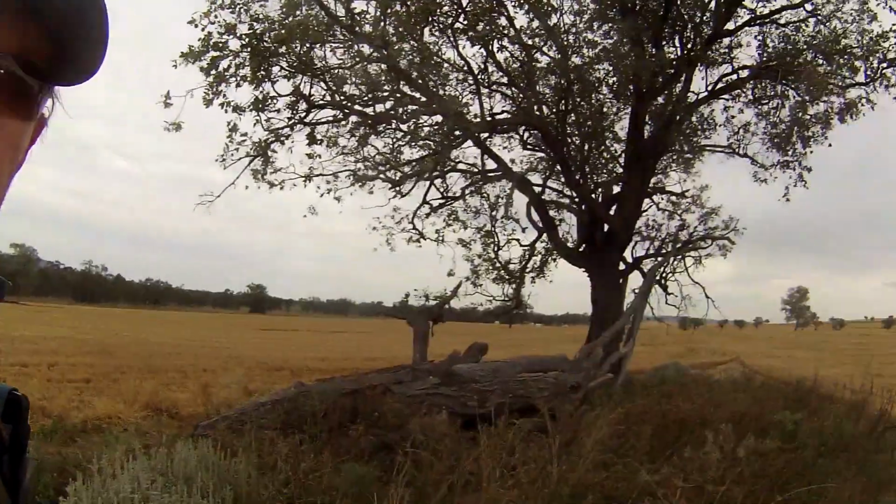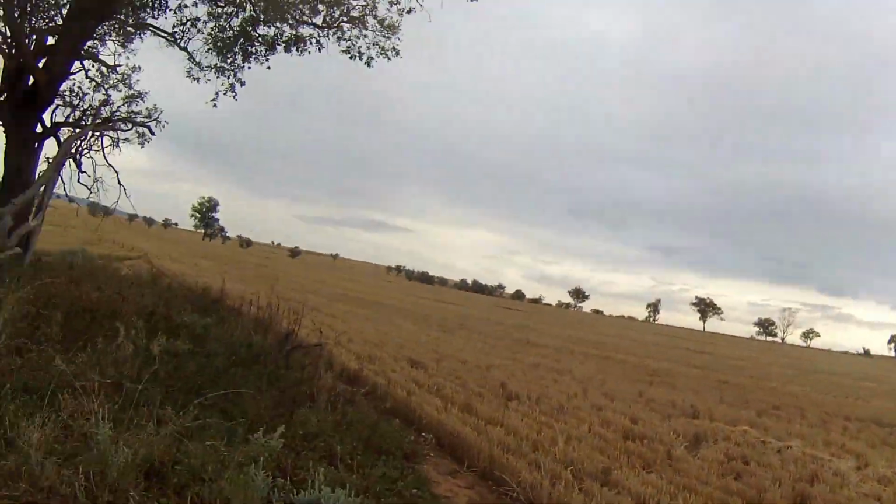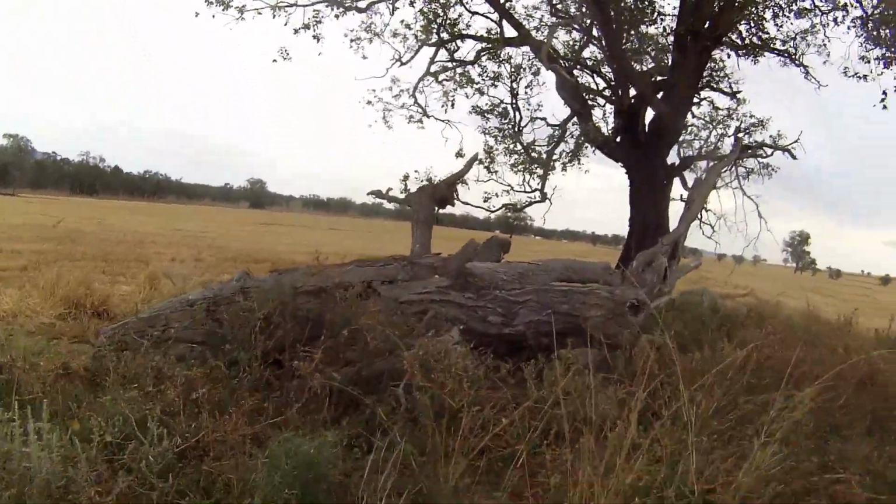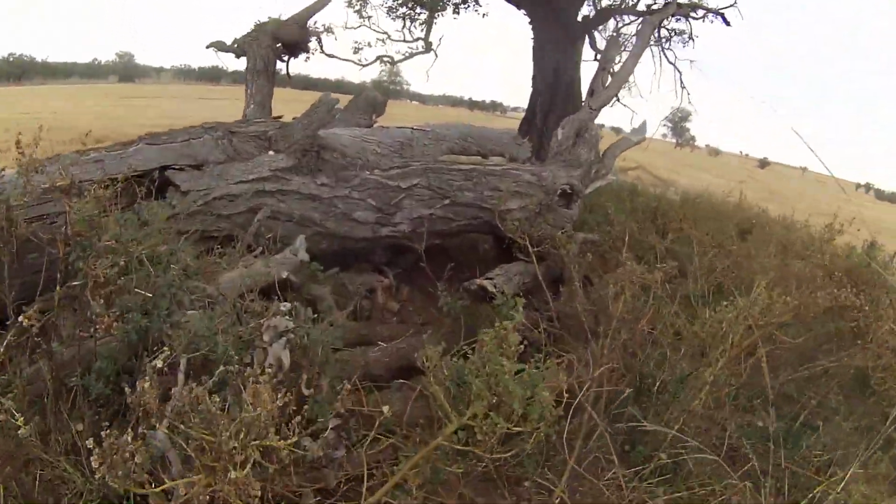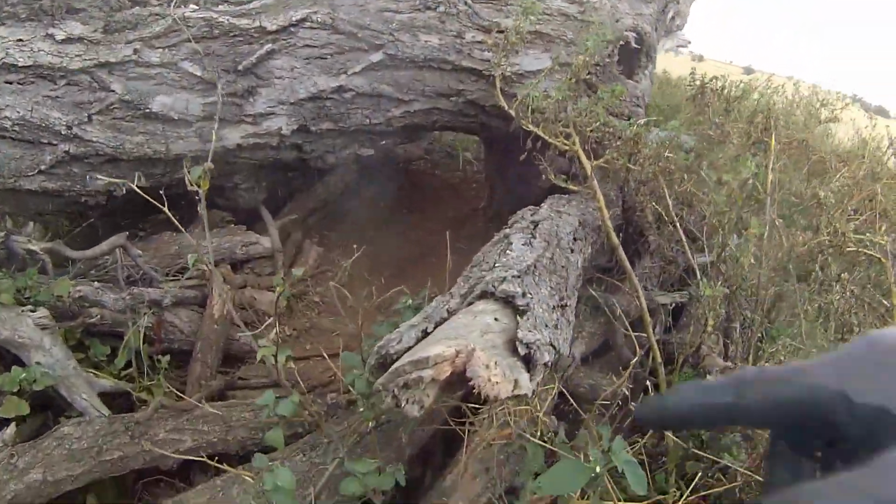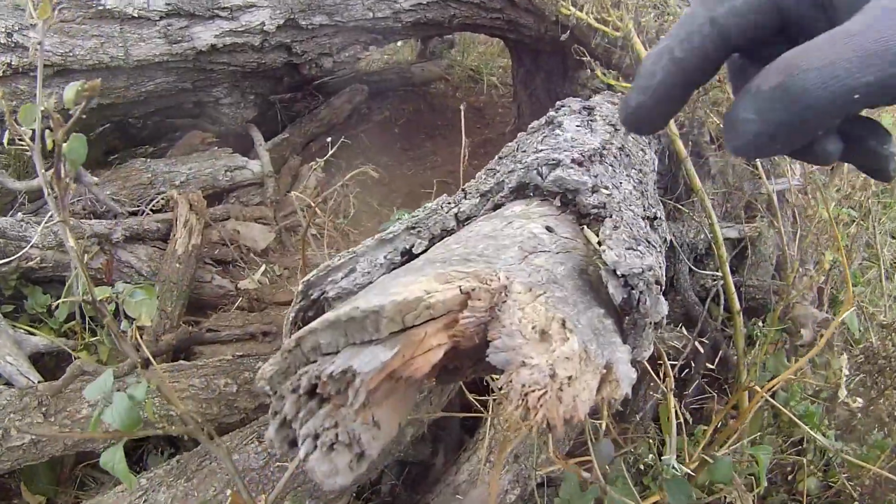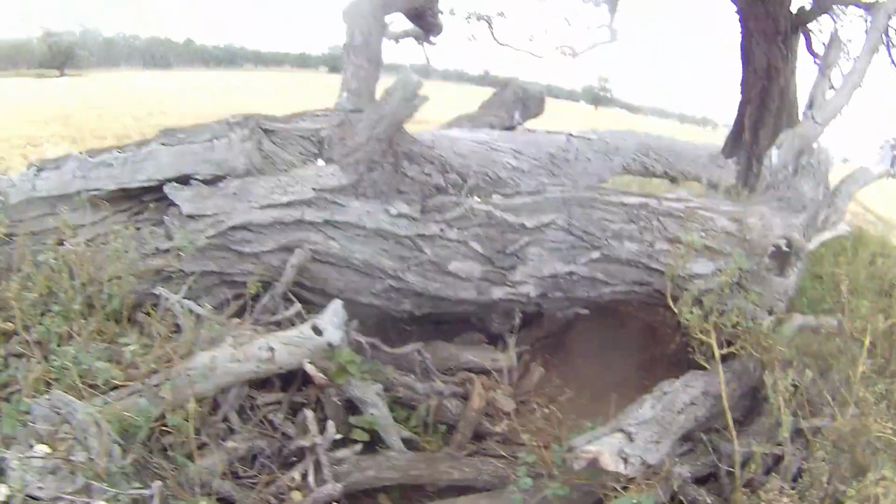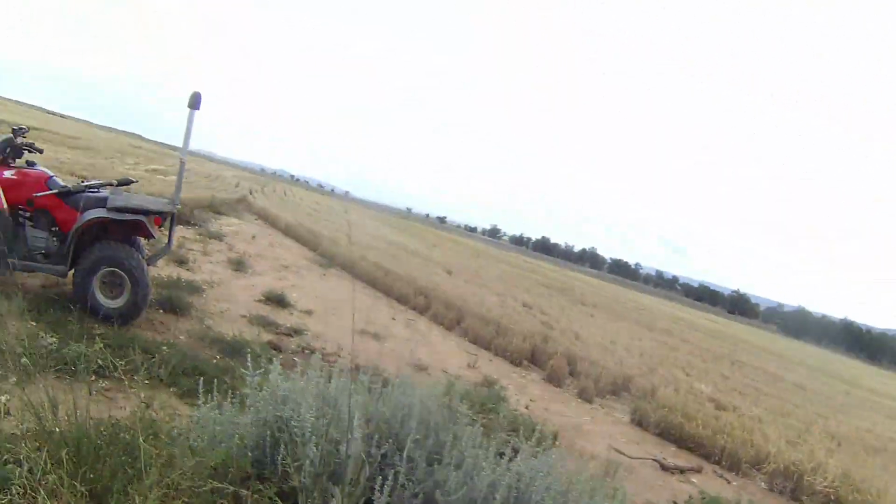Just come out to check that little nest where that boar was yesterday. This is the paddock. He's tucked in there, and because he was so close, the shot's gone low and hit here. So just aiming at the back of his head.